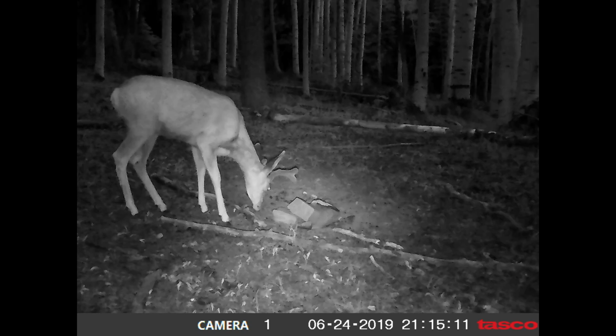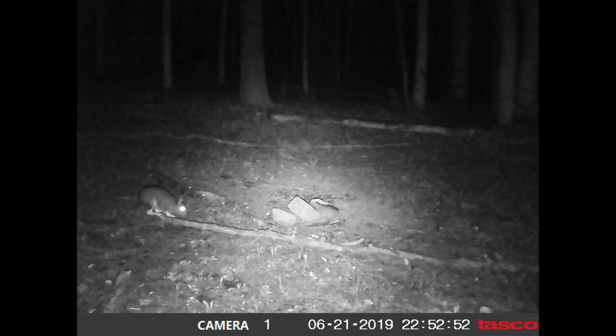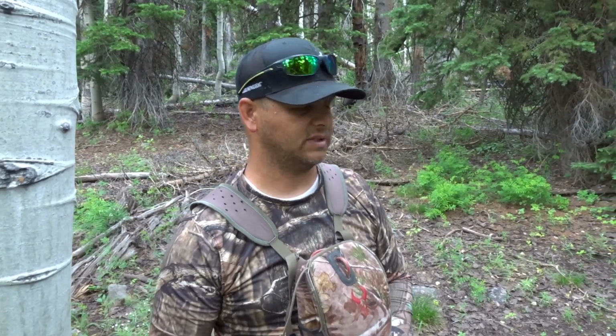We got 1 month until the hunt, so hopefully we can get more pictures of the elk. Once they start coming in and they know it's there, then they'll just keep coming back over and over. Again, that salt lick's been hit quite a bit in the last, man, I'd say 5-6 days.